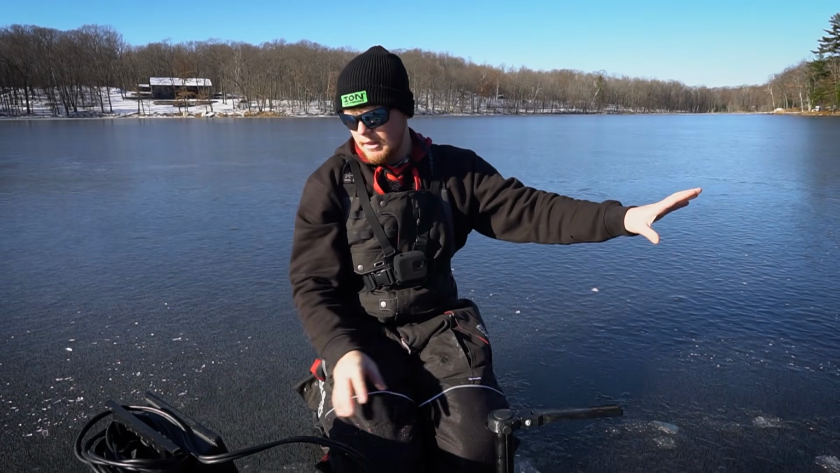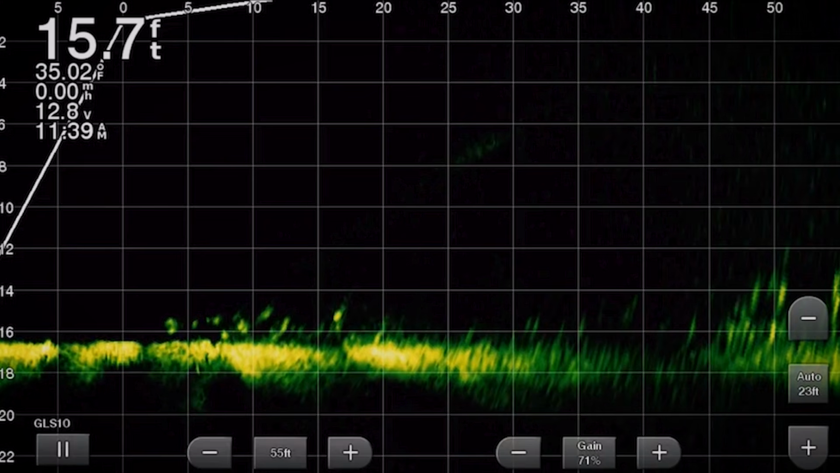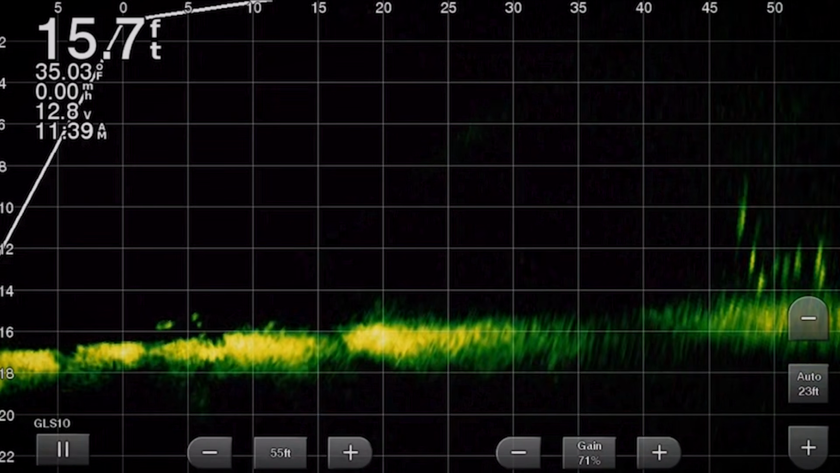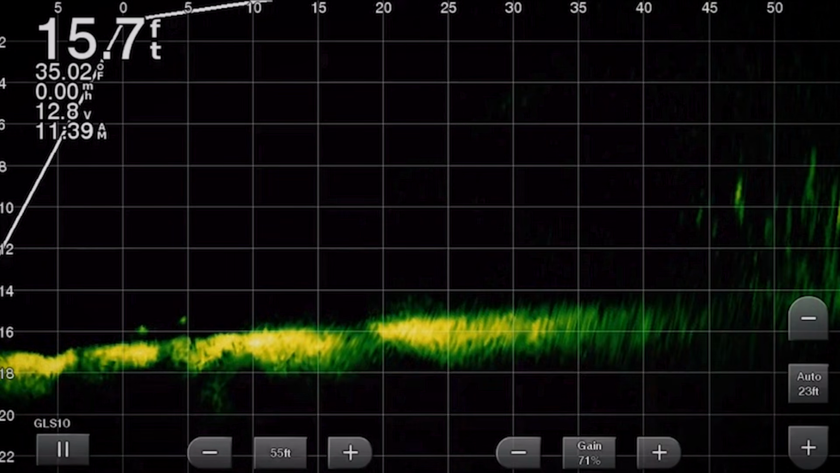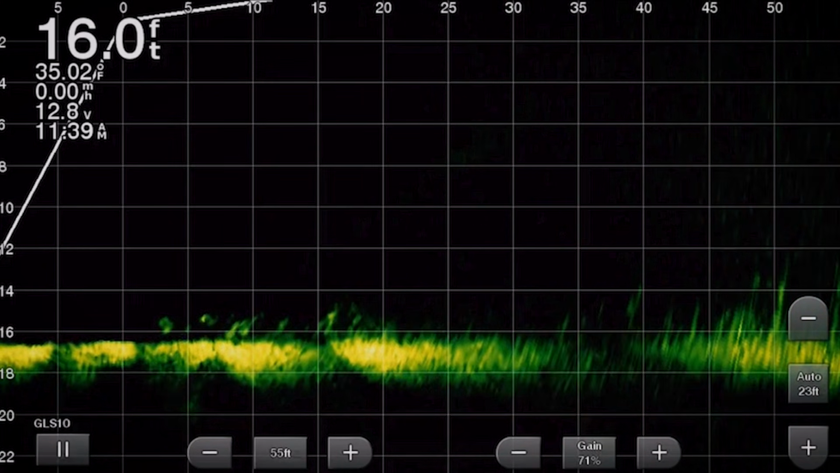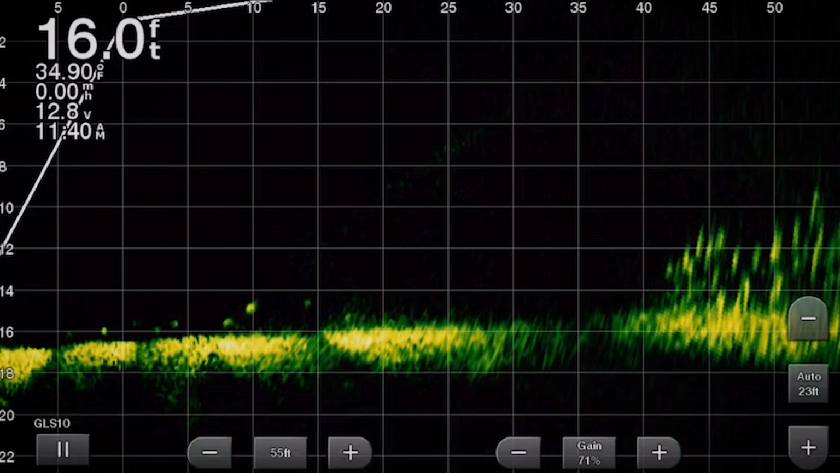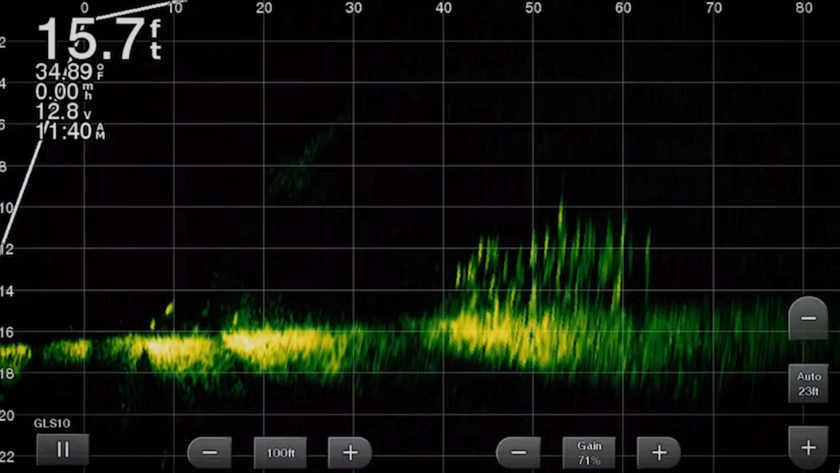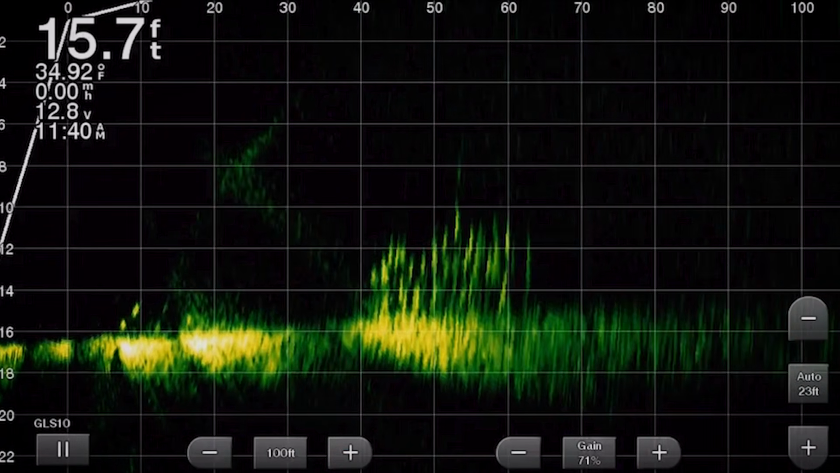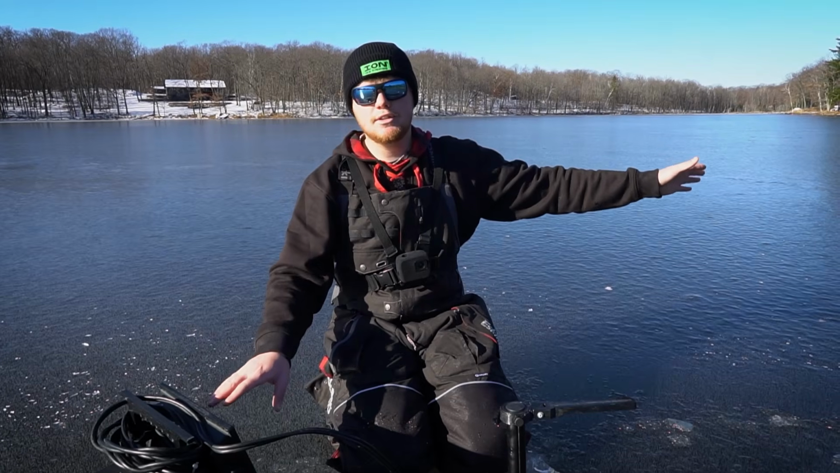So right now we're pointing to the left, and as you can see, we're marking some fish out on the left-hand side of me here, and there's actually a bigger mark out about 50 feet. That could possibly be a pike out there, maybe a bass. But the cool thing about this is I can actually extend this length. So right now it's at 60 feet. I can push it out as far as I want to. Here you can see we're at 100 feet right now, and you can tell 80 to 90 feet that way, there's actually a jumbo school of fish.